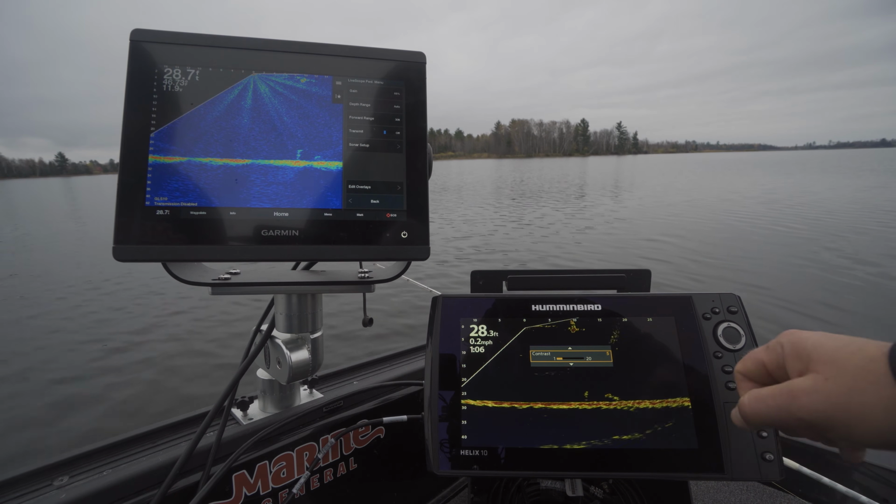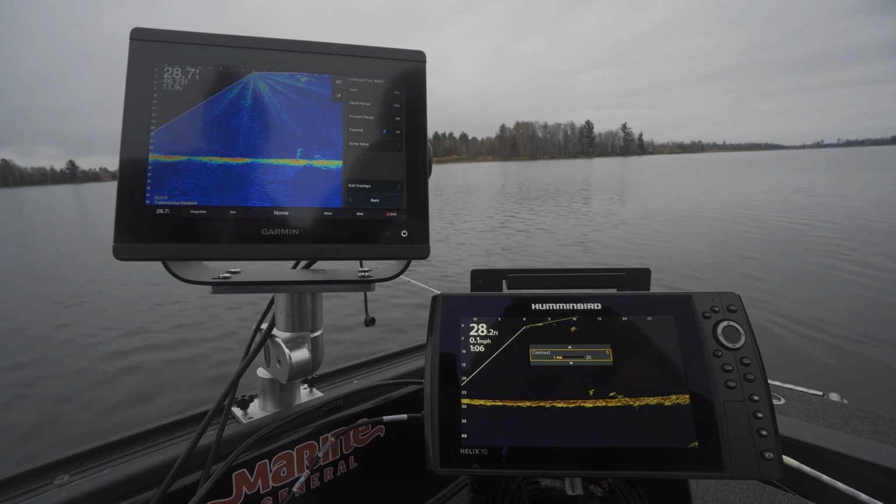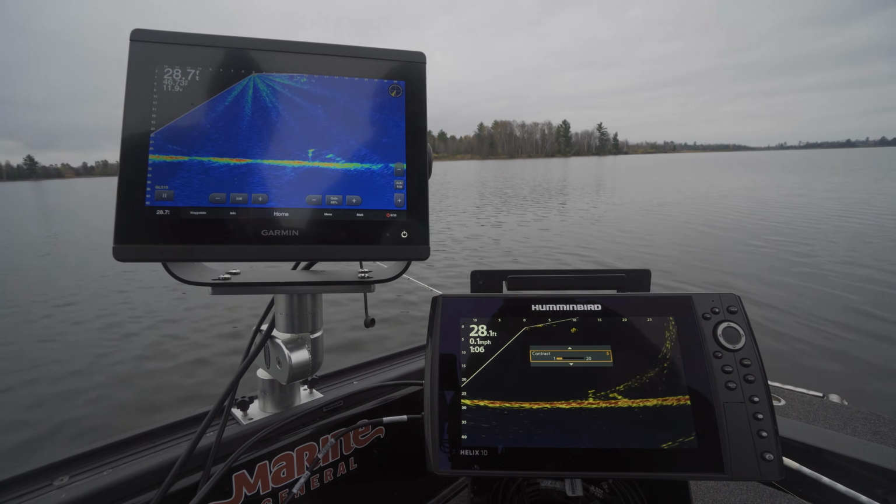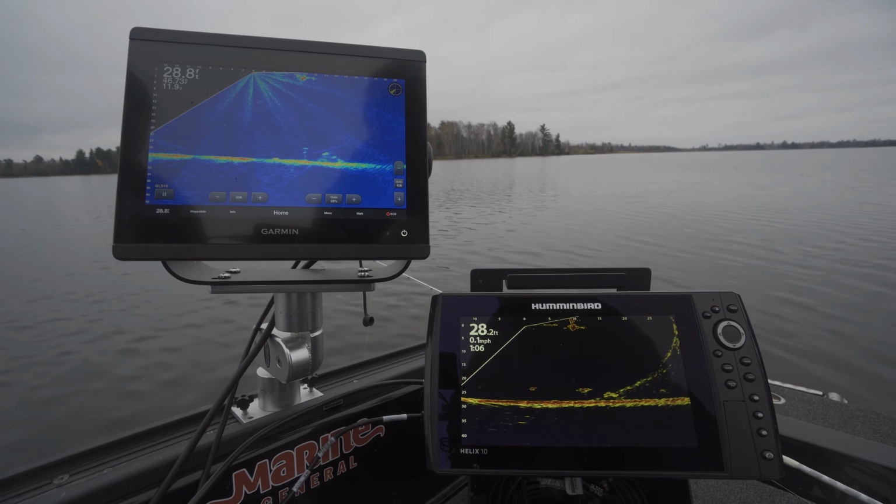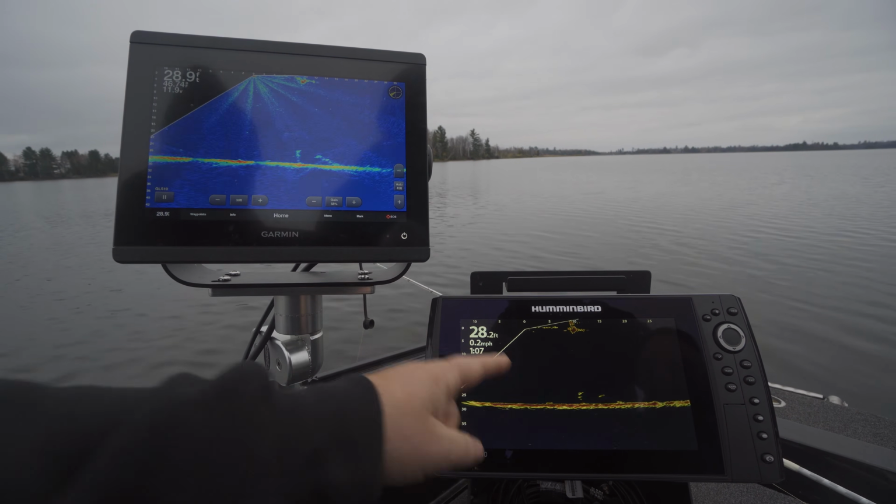Because we definitely don't want to miss any fish that maybe are off the side or different angles. Let's turn the Livescope back on. Yeah, it's good to have something to compare it to. So this is actually set up right here. This looks really similar right now. Yeah, so there's fish right here on the bottom. You can see them both.